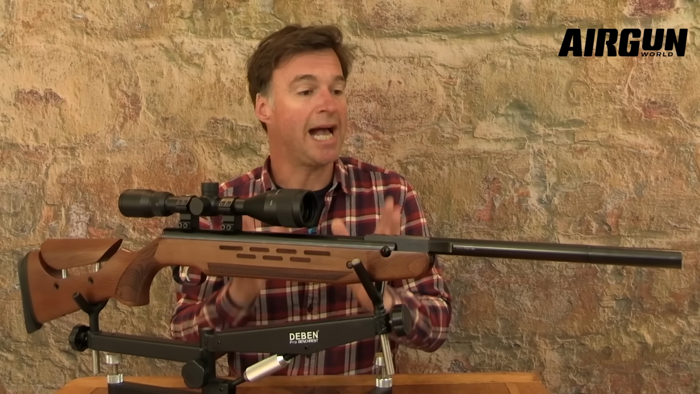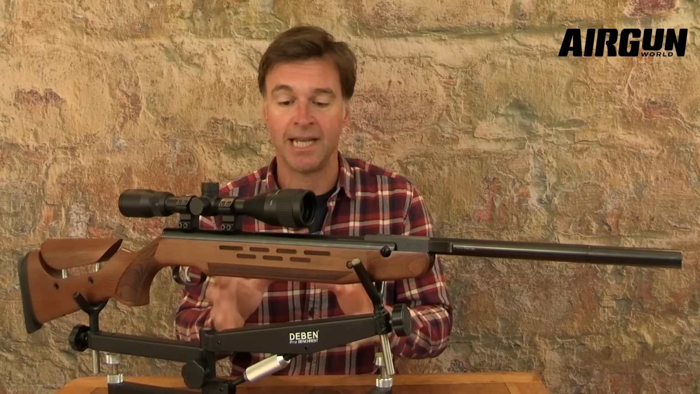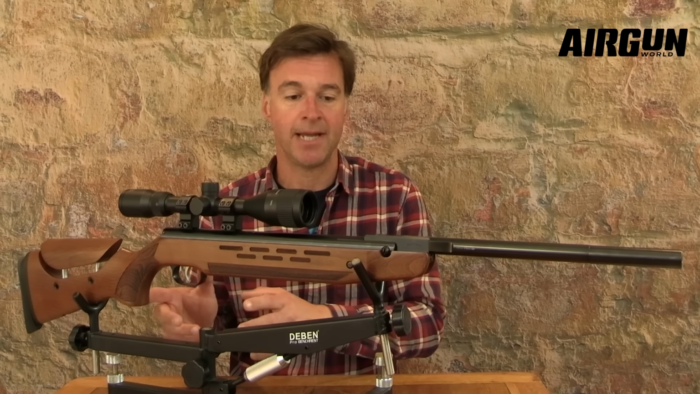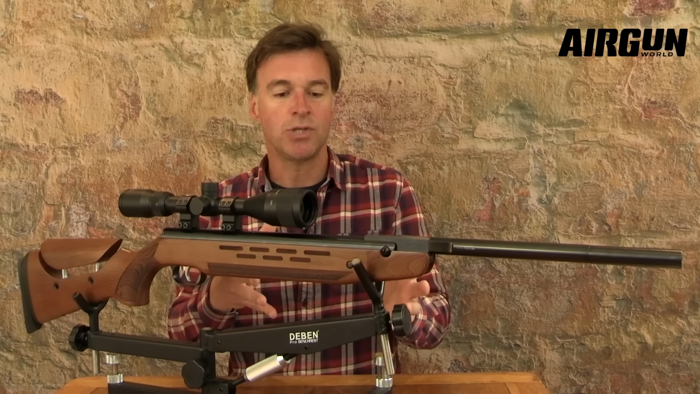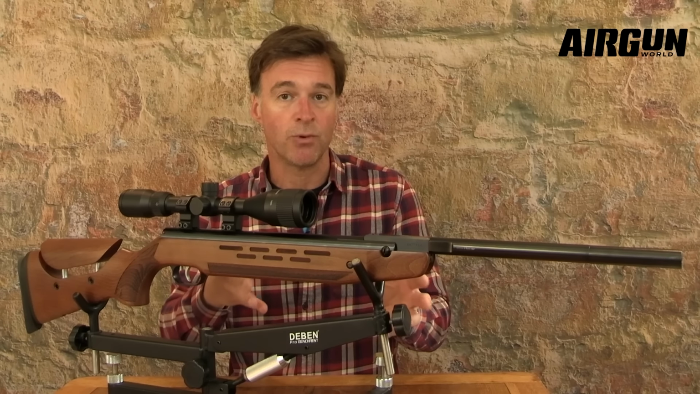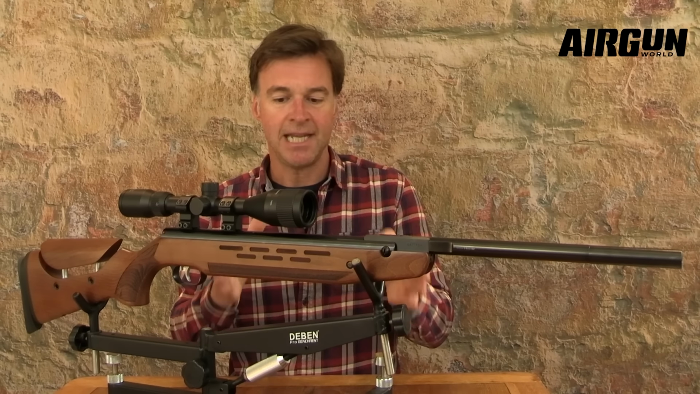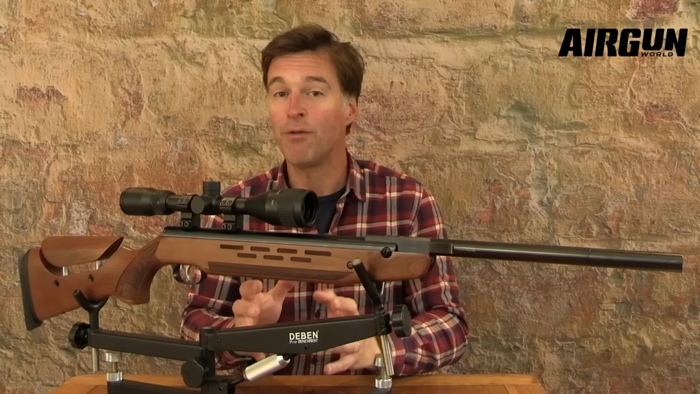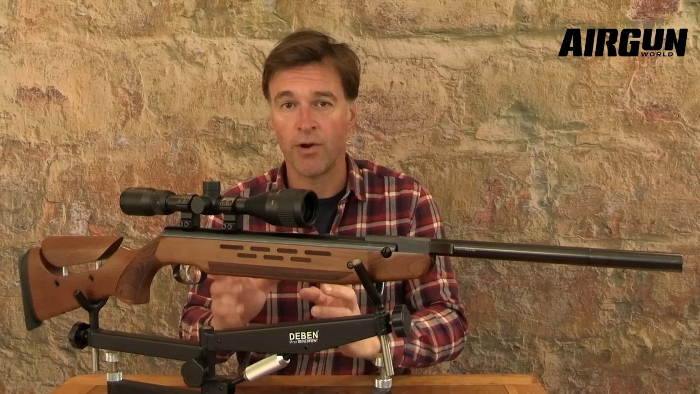So this model has an ambidextrous beech stock which has been very thoughtfully designed. Length of pull is 345mm, and overall balance is just a little front heavy, which results in a gun which is both very pointable and stable at the same time. Now, the forend is nice and long, and that provides plenty of options in terms of your preferred hold style. Apart from looking good, the notched areas on the forend also improve grip.